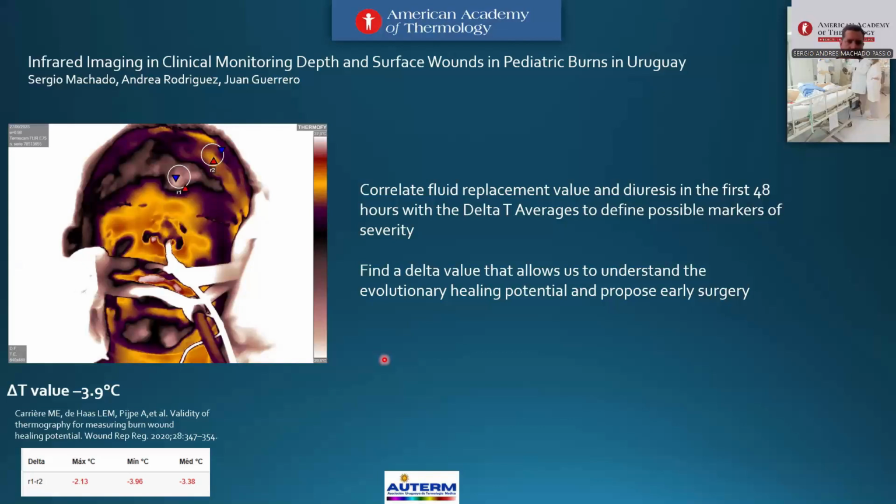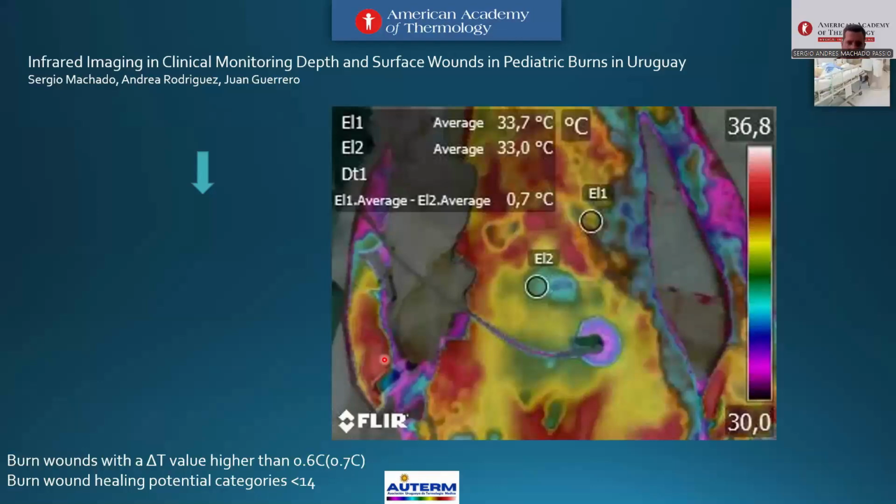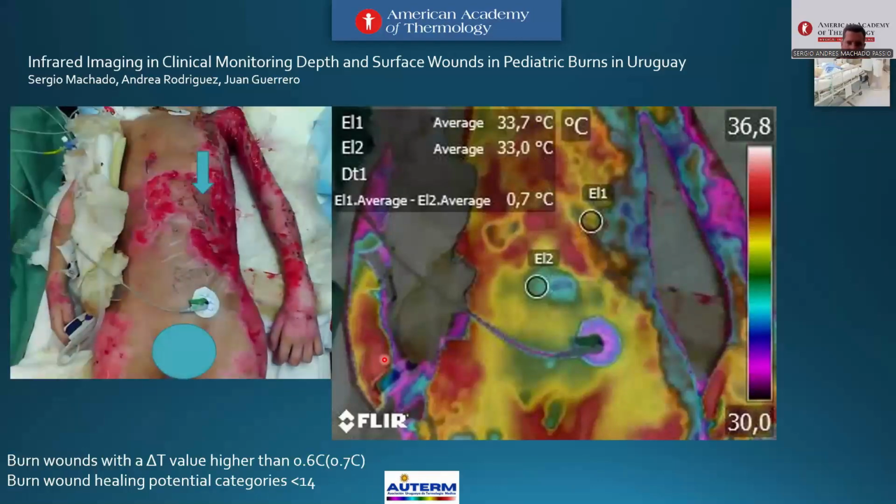On the other side. This is the point. This is a big skin area, but the question is: is there healing potential here, or do we remove the whole area by escharotomy? No, look at that, conserve, because the delta T is 0.7. Look at that, 0.6 is a higher vascular blood flow. Conserve them, we do not remove. These are the fully thermography analyzed areas.